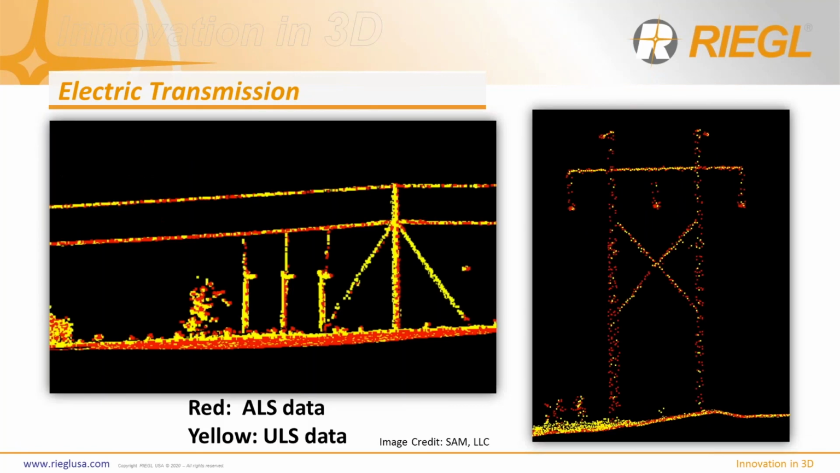And again, on the electric transmission side of things, not necessarily distribution in this case, there's plenty of data and an intermixing of the yellow being the ULS data, the red being the ALS data, getting plenty of shots on our shield wires, on our transmission wires, plenty of shots on our guy wires. We can see our connection points, see our insulators. Again, seeing that equivalency of data quality.